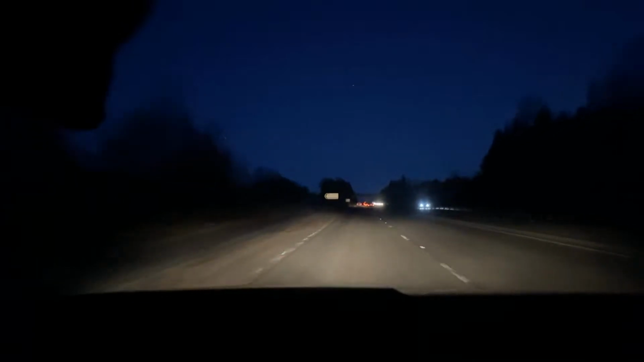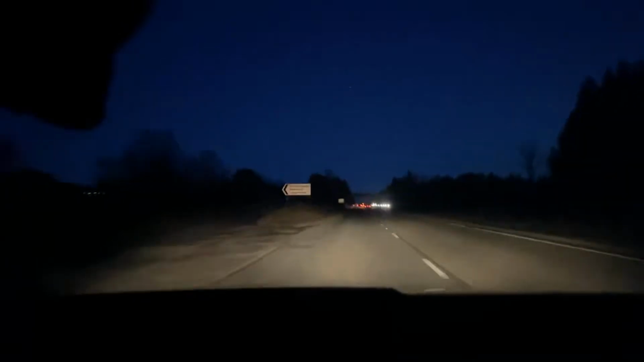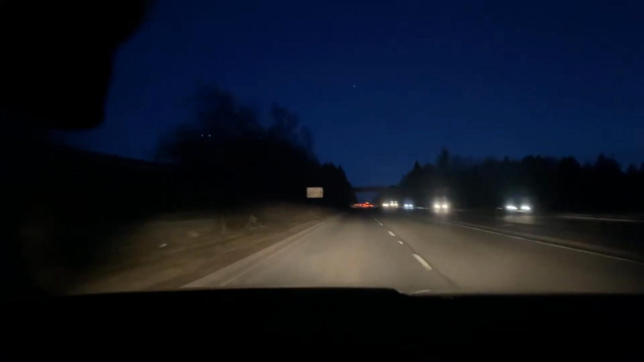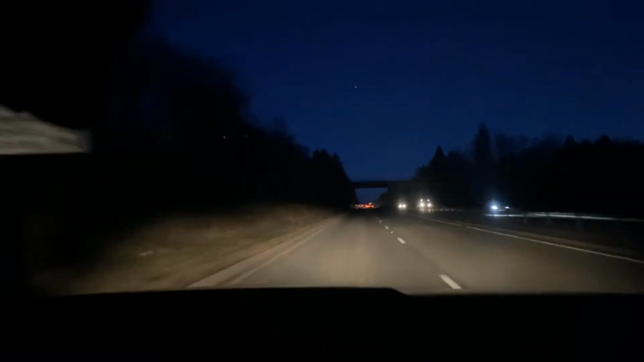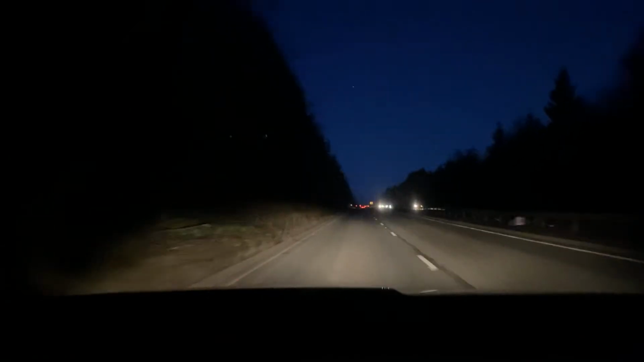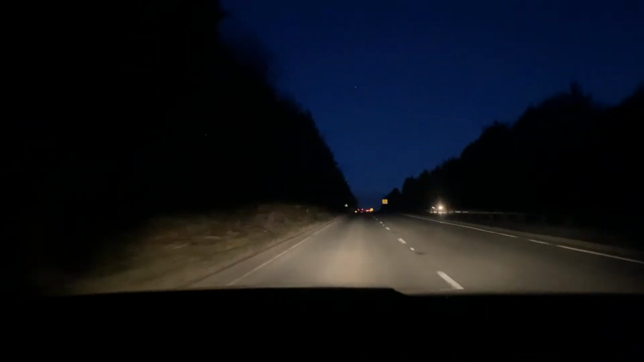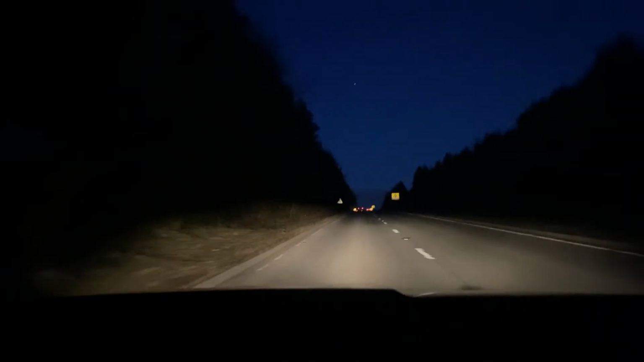See the cars up there, way too fast for my liking. Too fast, too close to the car in front. See, I'm a Sunday driver. I like this stopping distance for the car in front, especially under these conditions, because there could be black ice lurking. So I'm in no rush.